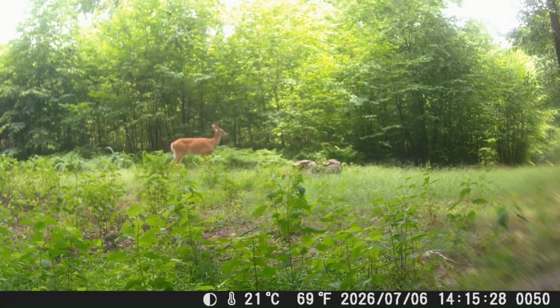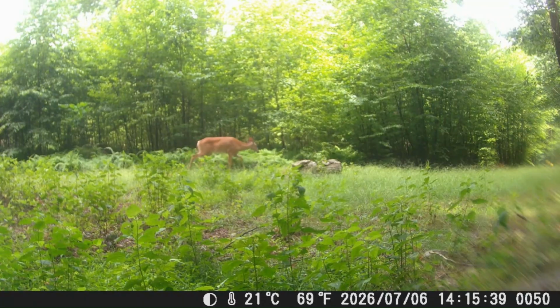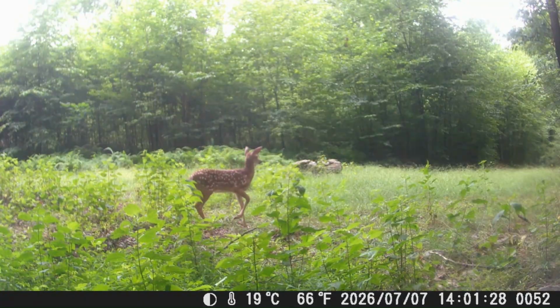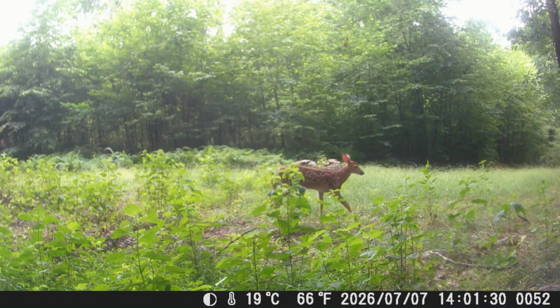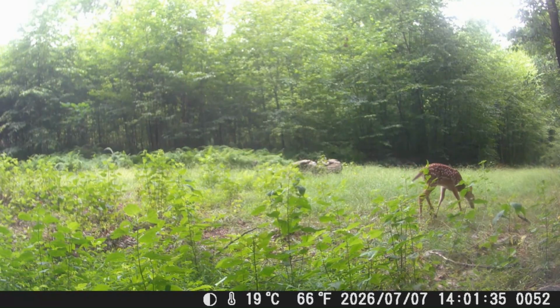Another deer running down through. We changed days again. Got a doe in there standing. Looked like she may have run into there. Got an older fawn in there. That ain't the smallest one.